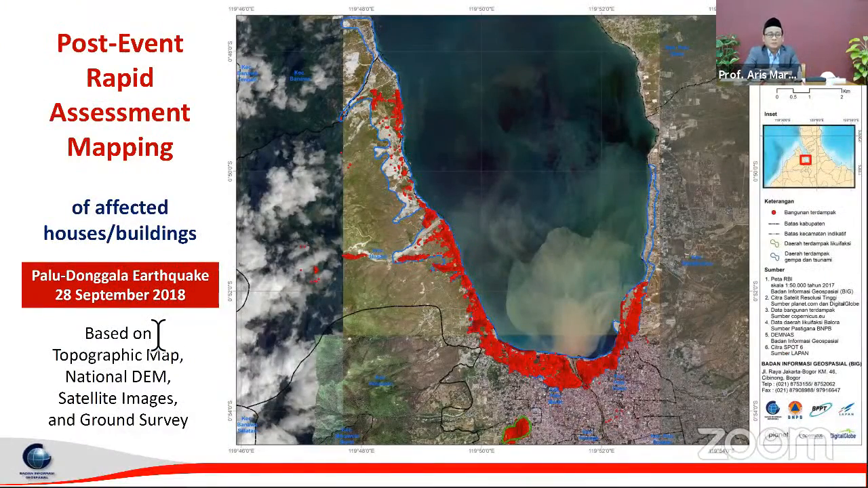Also, in another case, we used post-event rapid assessment mapping after the 2018 earthquake in Palu Donggala. This rapid assessment mapping is a combination of satellite images, ground survey, topographic map, and also the national DEM. This was to map the affected housing and buildings, and we are working with BNPB, the National Agency for Disaster, to provide them with the results.